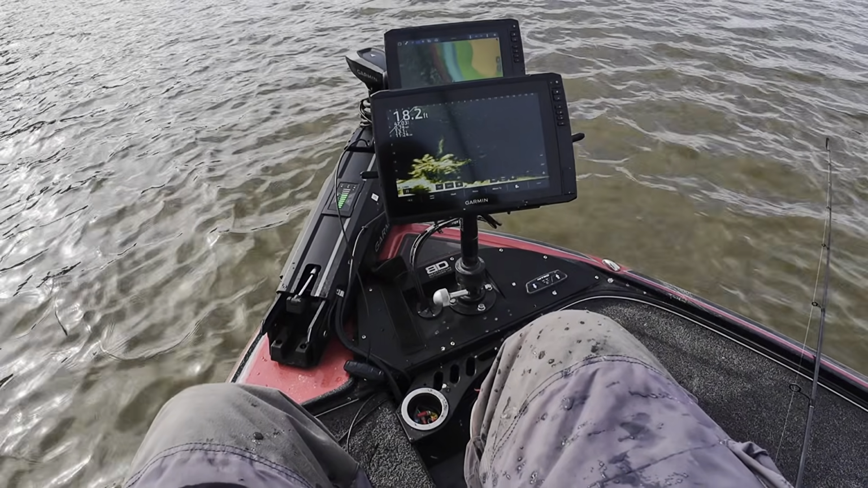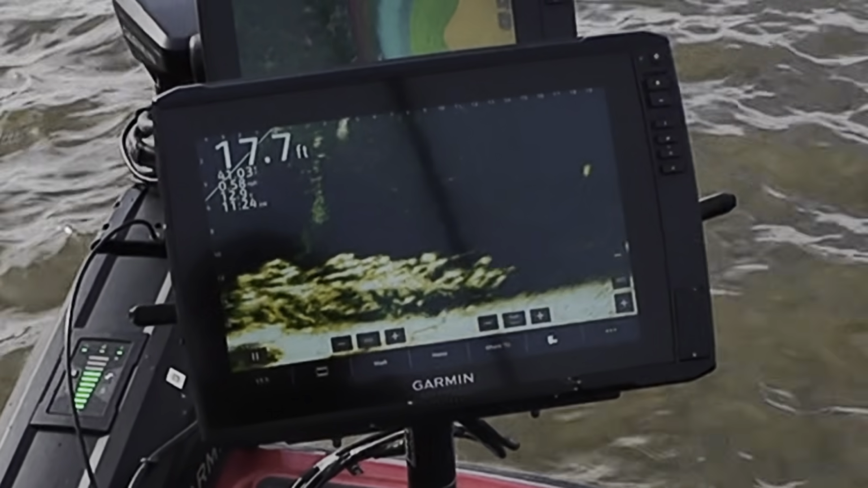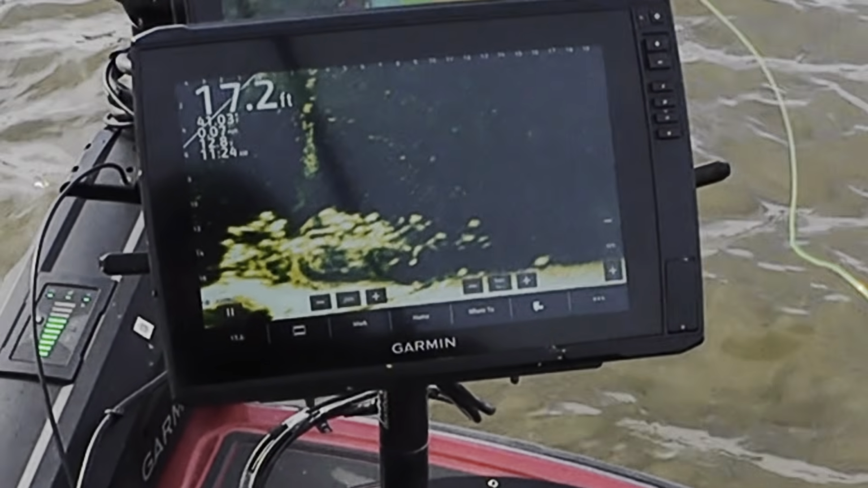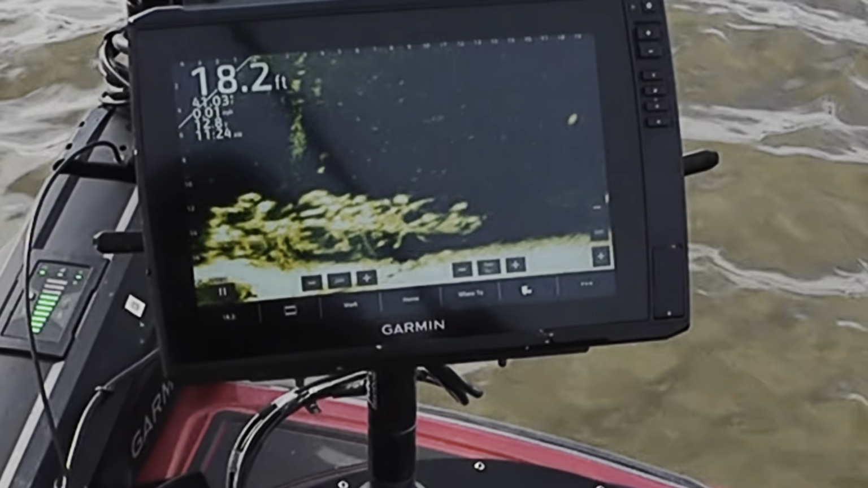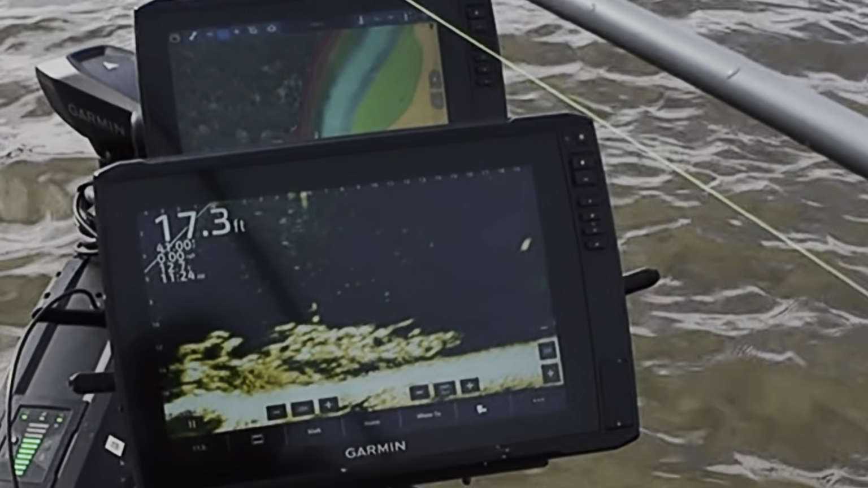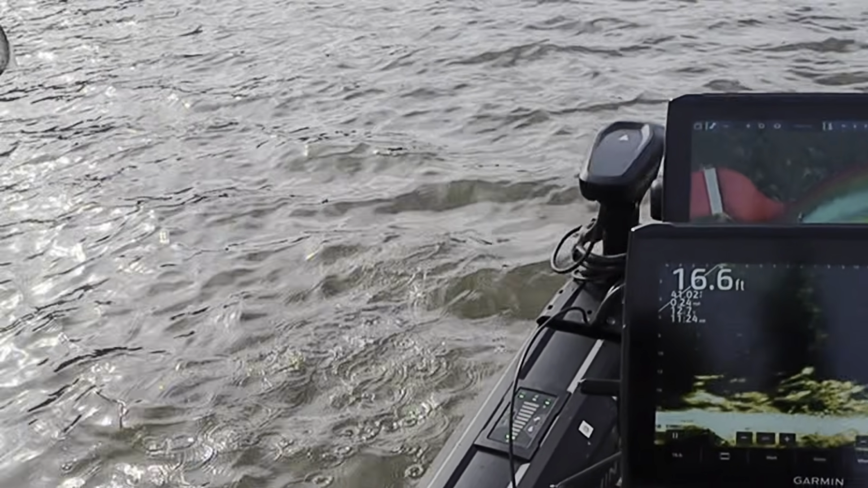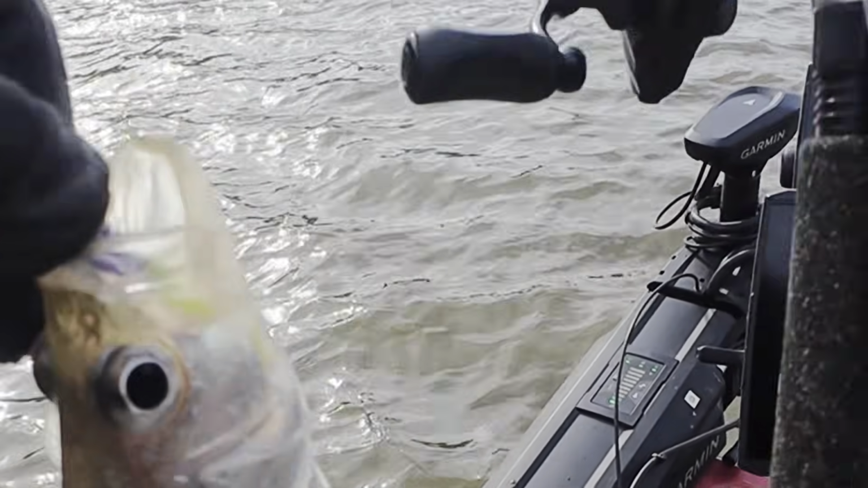Alright, getting back on this pile. I see a good one down in there. I think it's the same one I missed a minute ago. Here he comes. Oh no, I caught a different one. Small fish, not the one I was after. He stole it from that big one.